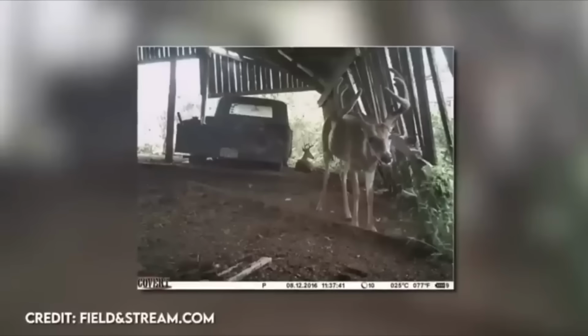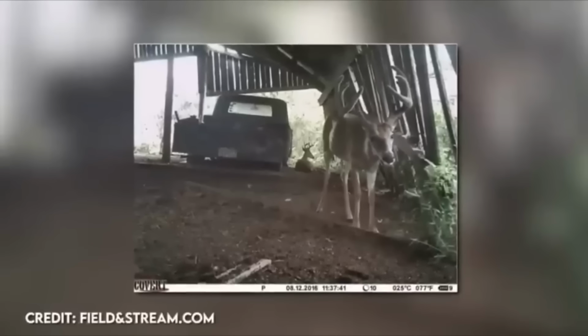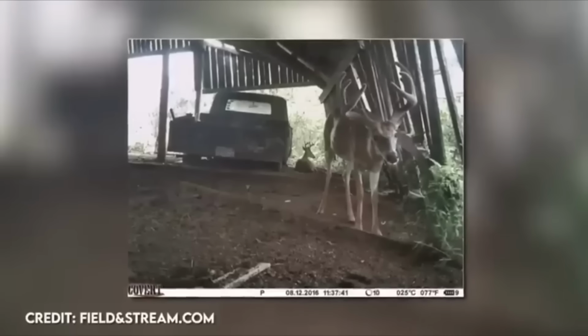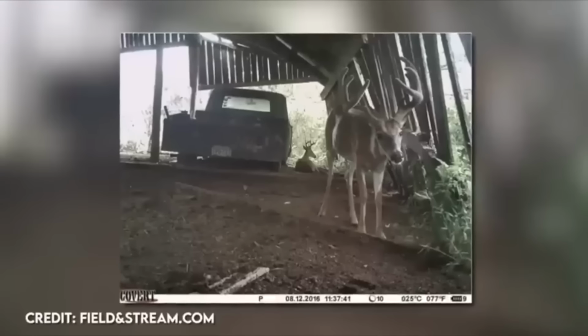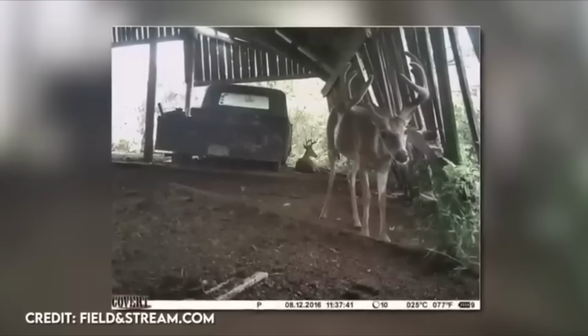As an add-on to the last photo, this next one is a cool one too. A man placed a camera in a dilapidated pole barn on the back of his property. He noticed a family of deer would come and bed down in there. And as you can see, this one seems to have noticed the camera, while the other one seems to have taken a liking to the protection of the old truck.